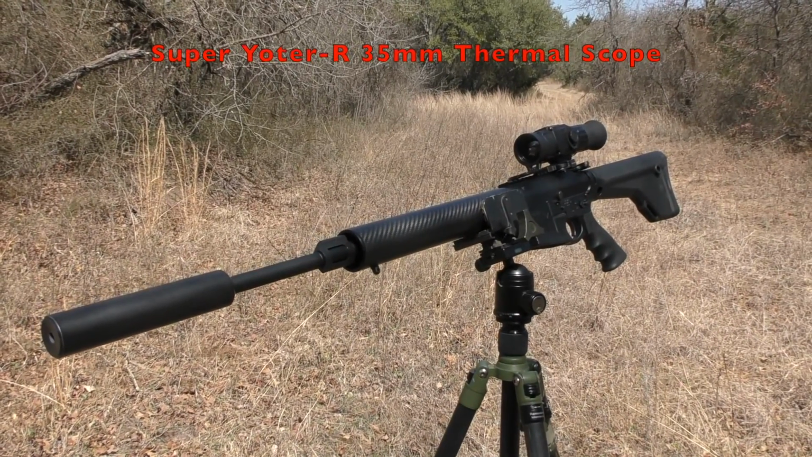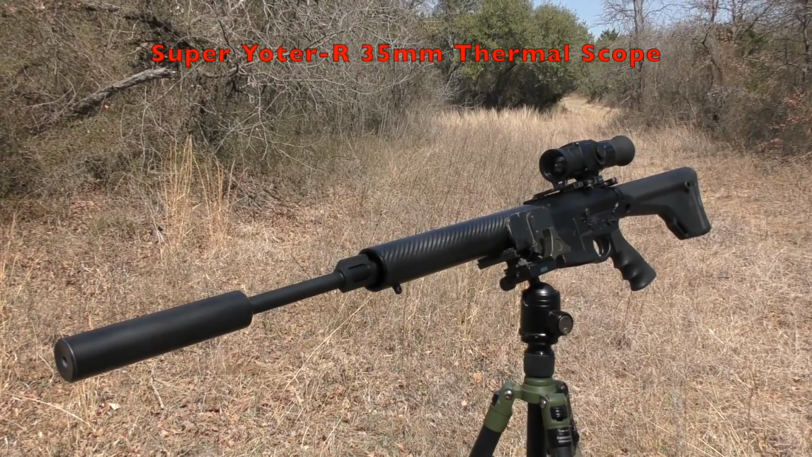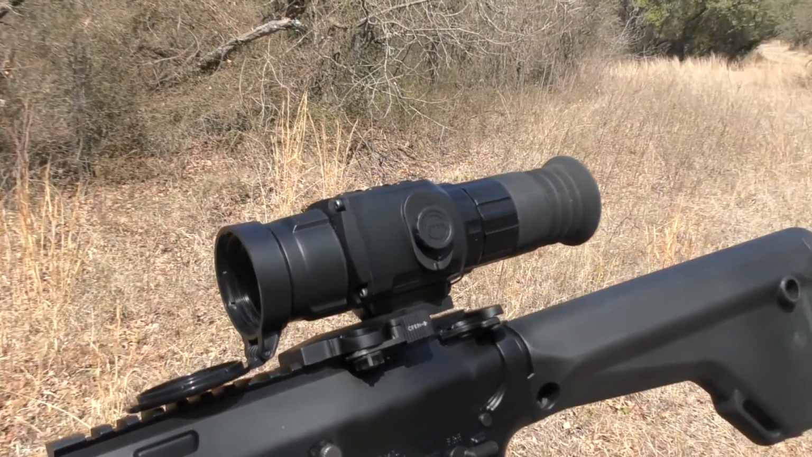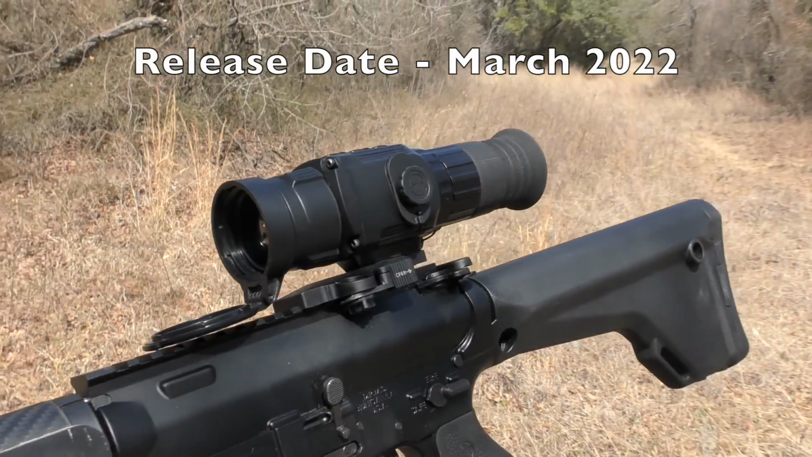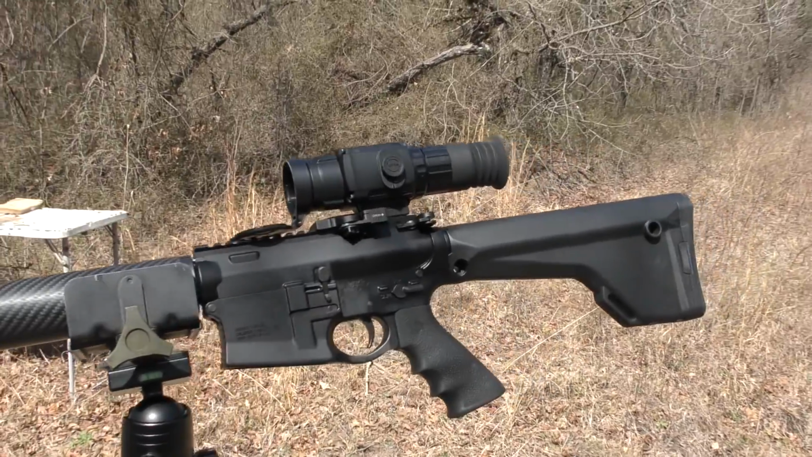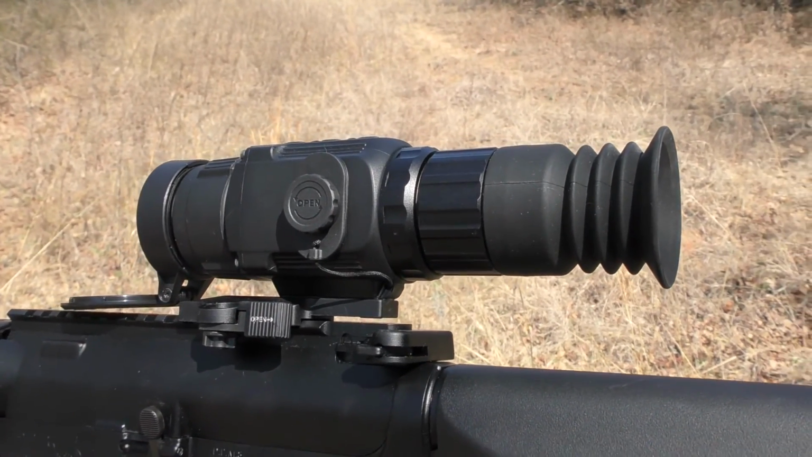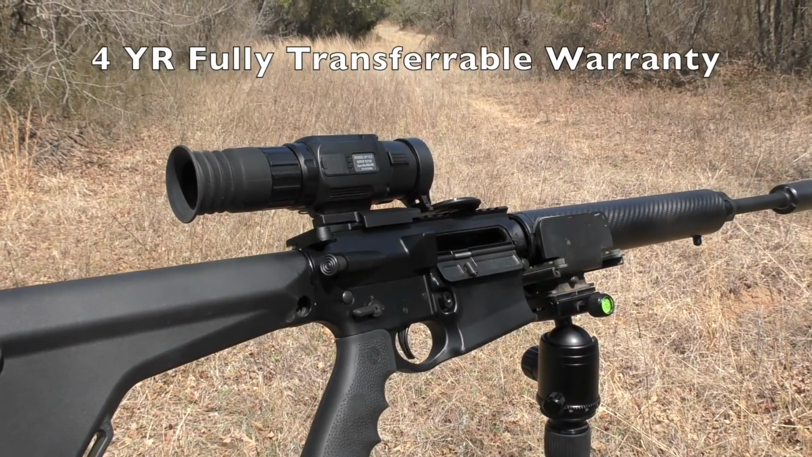Alright, I'm bringing you a review today of the new Bering Optics Super Yoter-R 35mm 640 12 micron thermal rifle scope. This is going to be a 2x base magnification, has onboard video recording, 8 reticles, user selectable sharpness, contrast and brightness settings, Wi-Fi capable. Currently outfitted with a LaRue toolless mount. Very nice addition to the Super Yoter-R lineup.